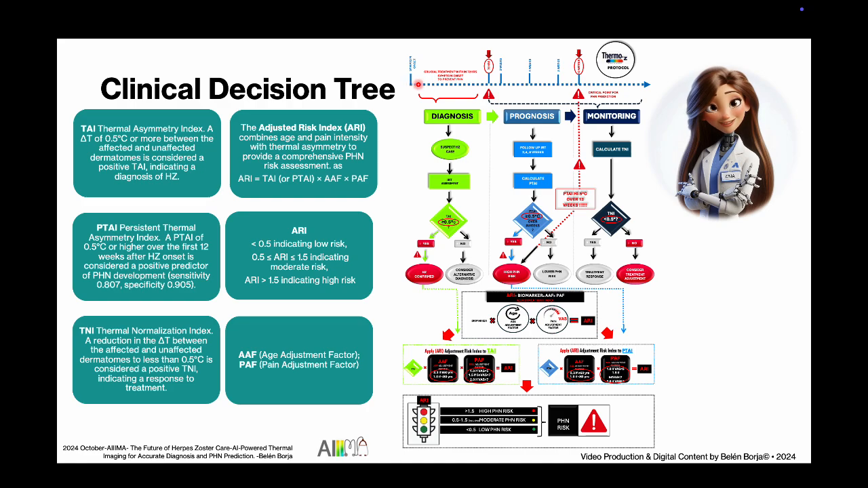Let's start at symptom onset. Within 72 hours, we calculate the Thermal Asymmetry Index, or TAI. If TAI is 0.5 degrees Celsius or higher, woohoo! HZ confirmed. If TAI is low, don't worry. We'll do follow-ups at 2, 4, and 8 weeks, following our timeline to the right. Now the exciting part, the 12-week mark. Here we check Persistent Thermal Asymmetry Index, PTAI. If it's 0.5 degrees Celsius or higher, high PHN risk alert. But if it's lower, good news, we're looking at lower PHN risk. Either way, we keep moving forward.